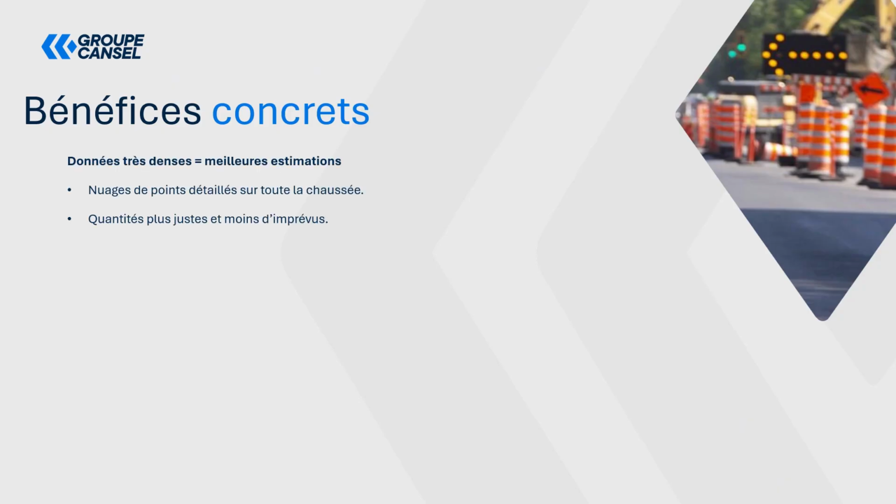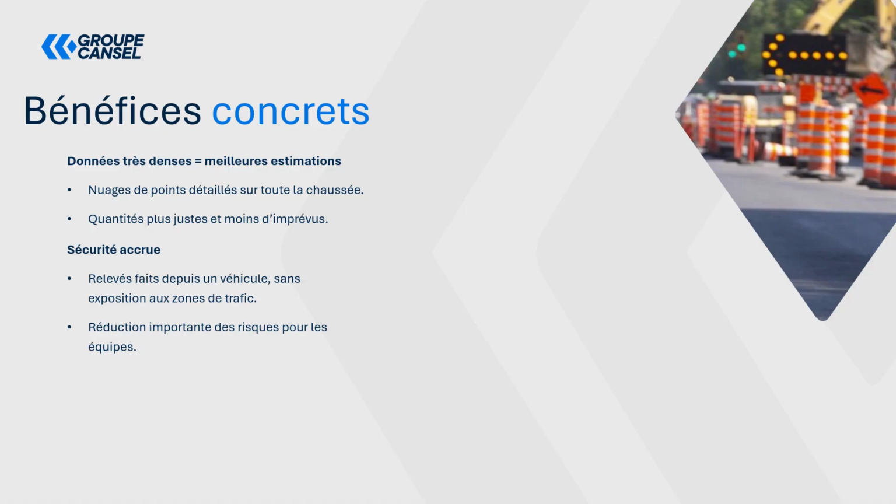Now, if we talk about the benefits, as mentioned, the data will be very dense, so a better estimation will be possible. So the point cloud will be detailed across the entire pavement itself. The quantities will also be more accurate, and there will be fewer unexpected issues throughout your project. Safety is also increased. So whether the surveys are done from a vehicle without exposure to traffic zones, that's going to be very, very important as well. Just think about the information you need when you have to make requests to the ministry to be able to block roads and so on, detours, signage, and so forth. So you can use the system at highway speeds if you want directly. So as we mentioned, there's a significant reduction in risks for the different teams.